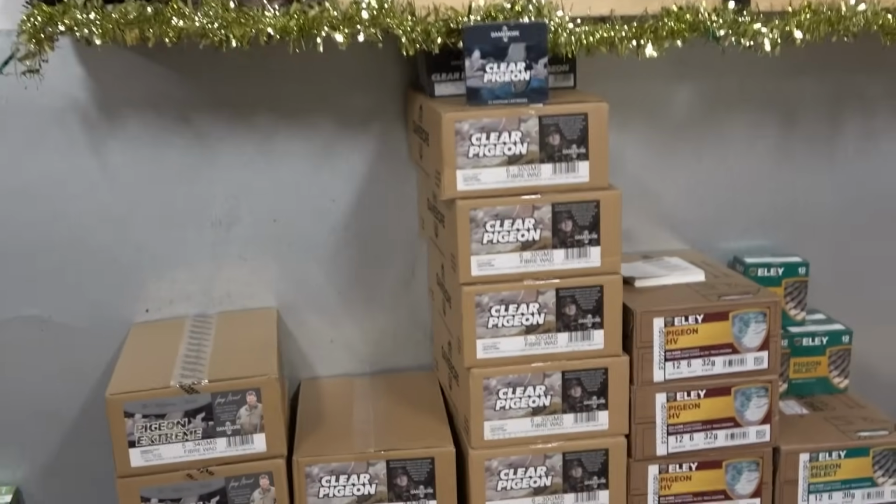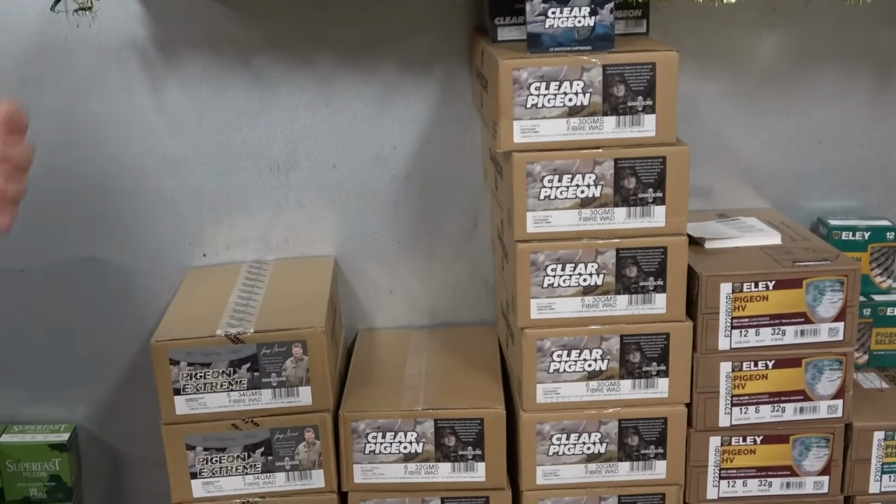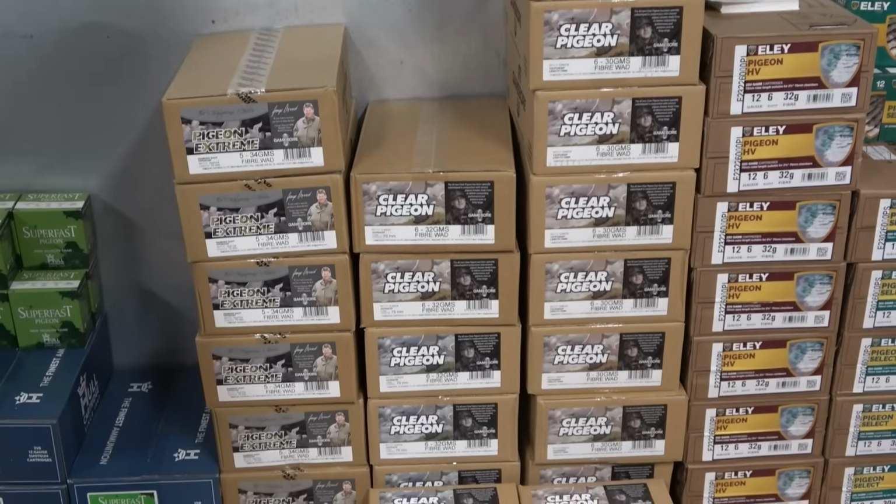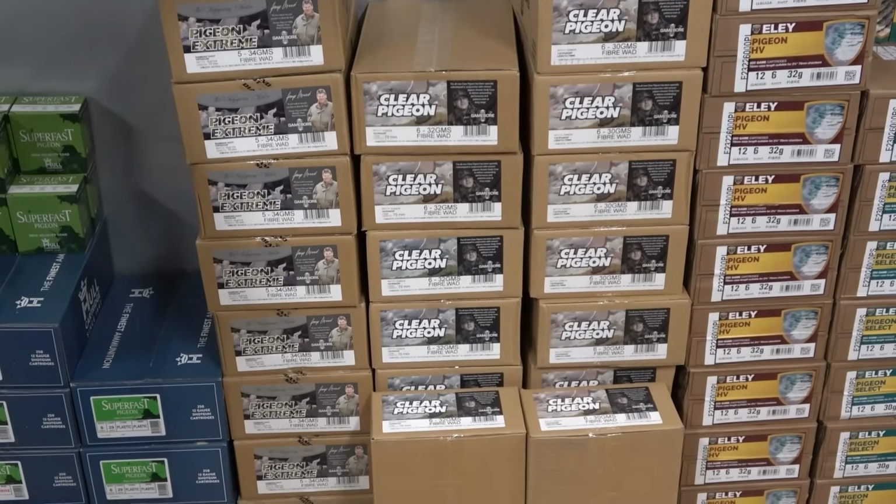If somebody comes in and says, I've got a few problems with pigeon or crows and rooks and so on, one we would push people towards as a good all-rounder is the Gamebore Clear Pigeon. It's just a cartridge that covers everything. You can take it pheasant shooting, or you can shoot pigeons with it. It's a good all-rounder. This is the first cartridge I started selling, Clear Pigeon, because I knew it was a good general purpose cartridge.